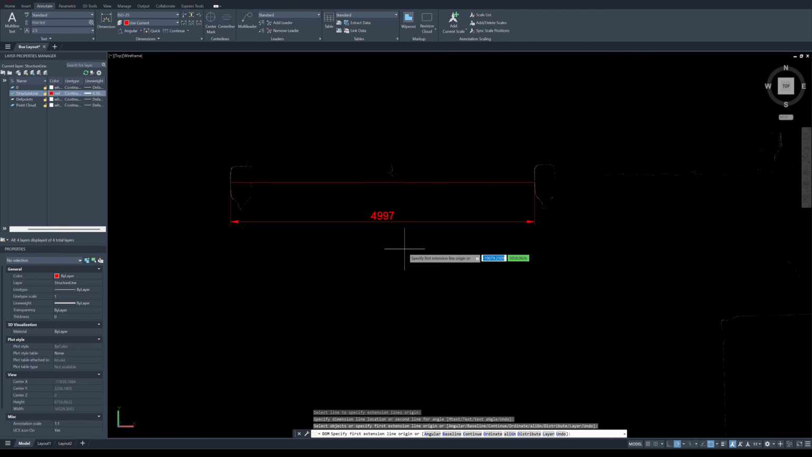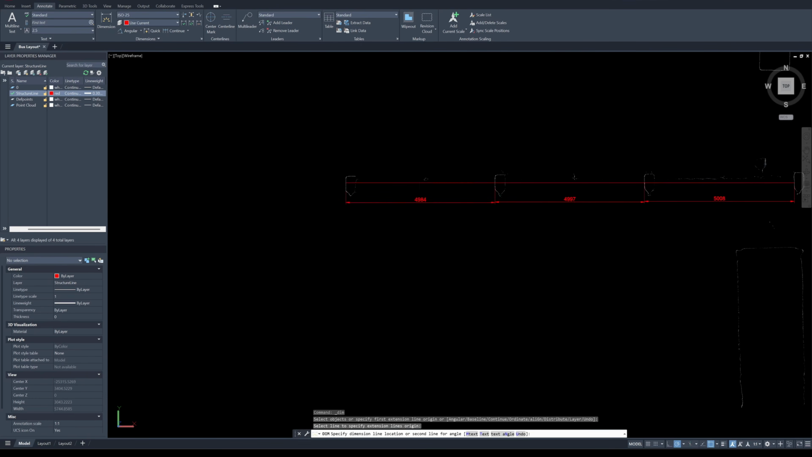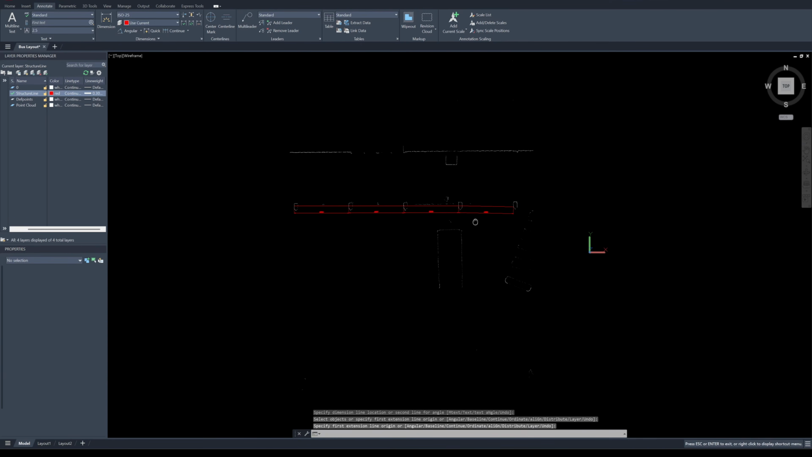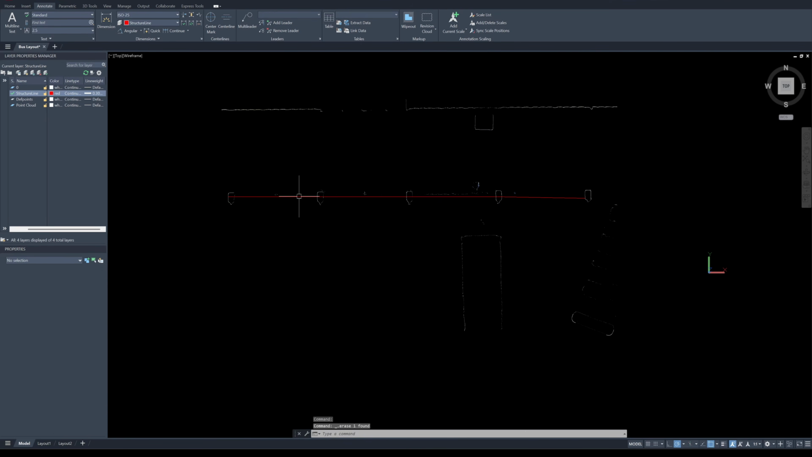So it's 4997. Next, I'm going to check the second bay. Okay, the second bay is 5008. Okay, a little less, 4984. Let's check this bay. Okay, 4999. So with the information that I have here, I would say this scan data is within around 10 millimeters of accuracy error. So I can comfortably use it for designing the structural layout without having to use the RTK or the control point.